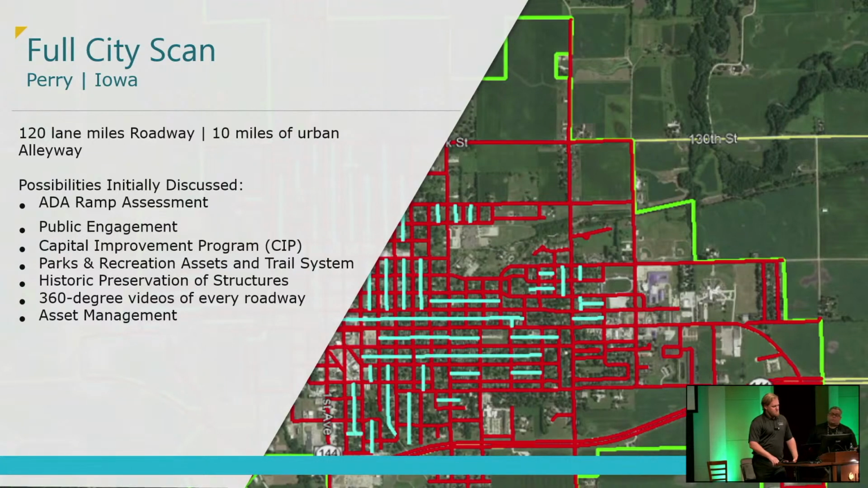And as I was talking to him, and this is over the course of a couple years, I'd say, hey, we've got this mobile LiDAR scanner, it's really cool, and he'd be like, you're a dork. Like, that has no application to what we're gonna do. And I kept talking to him, and, hey, we've been doing a bunch of ADA ramps. Wait a second, we could do that. Can you help us with the transition plan? Absolutely. So that's where it started.